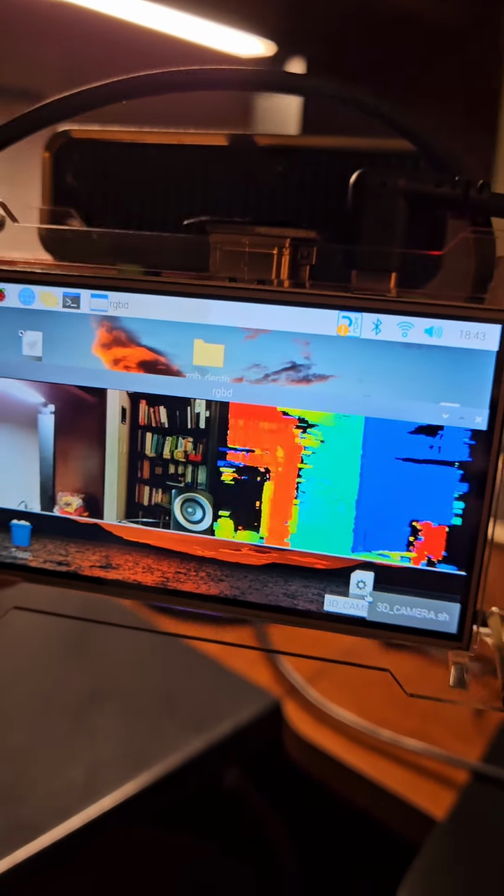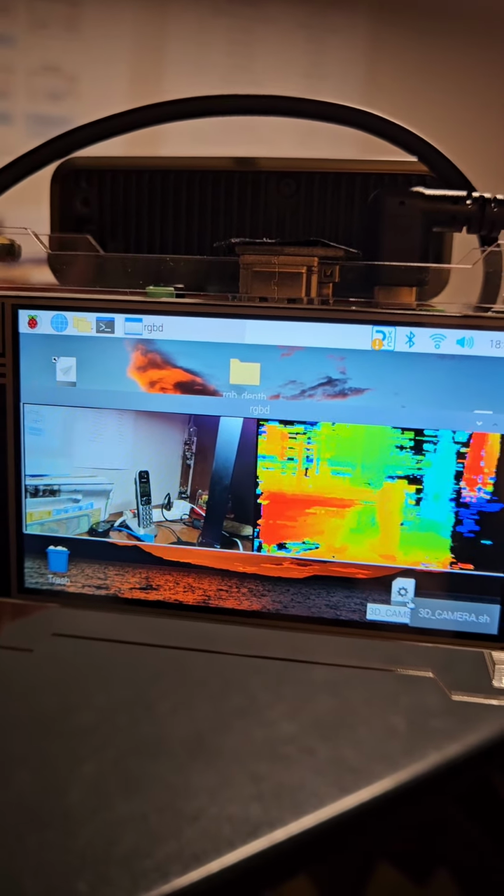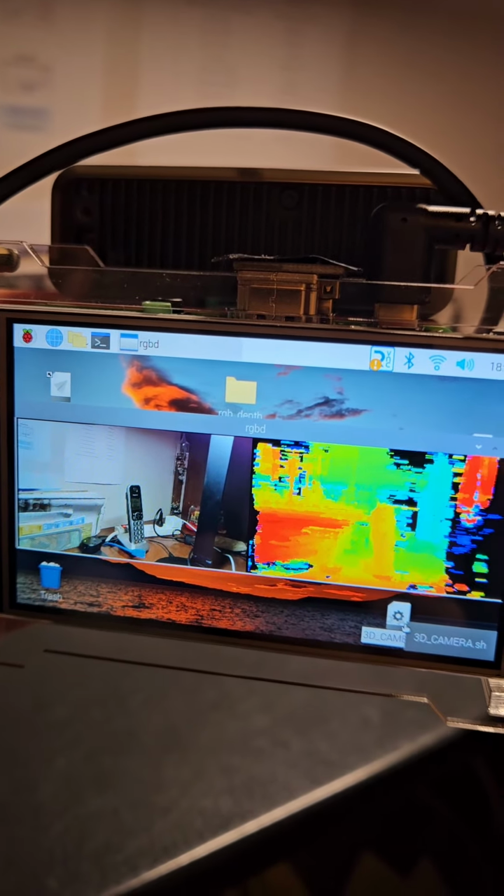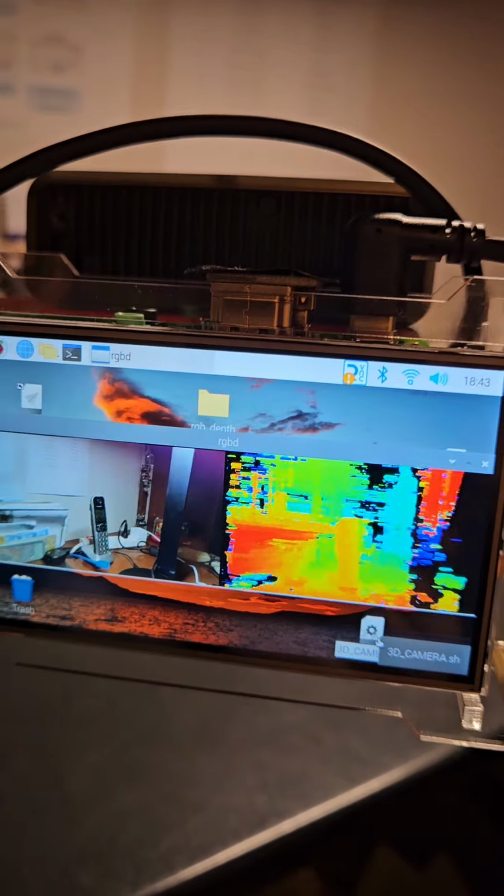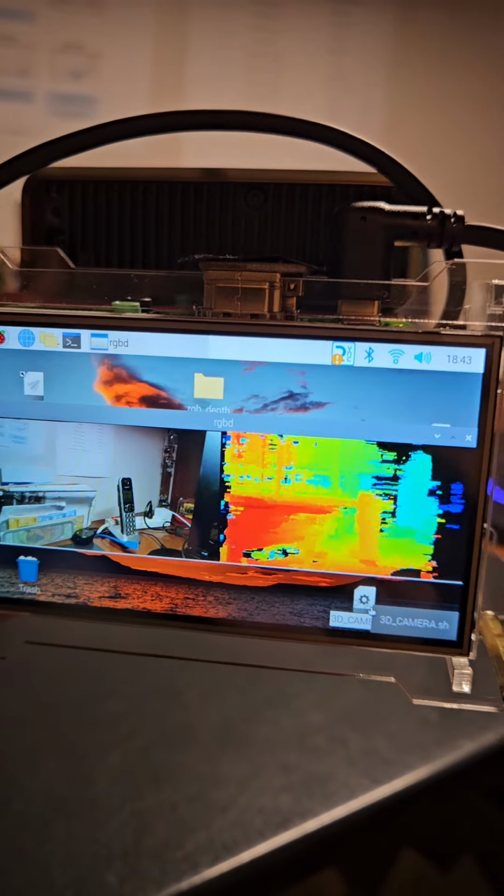This gives you sort of a preview of what you're taking, and actually it's a disparity map on the right. The brighter, hotter colors are the closer, and the cooler ones are further away.